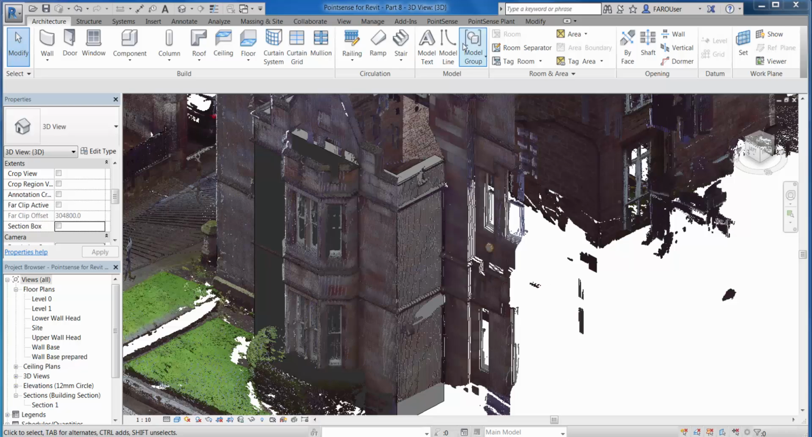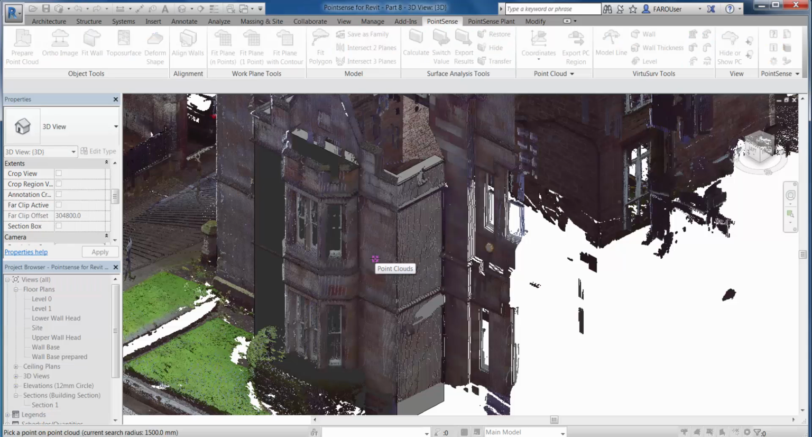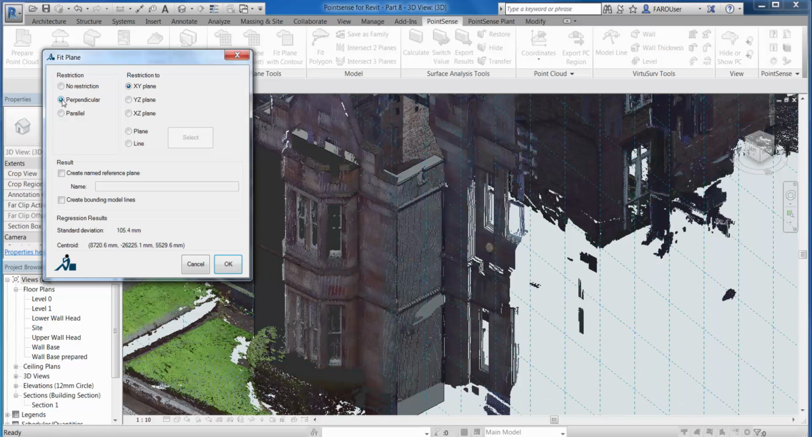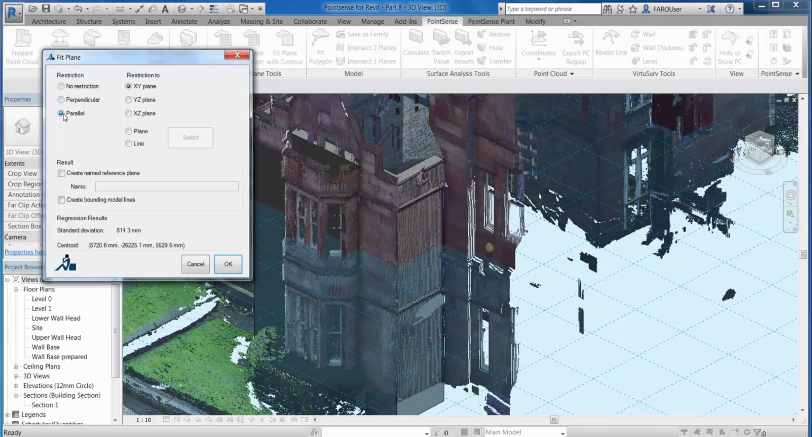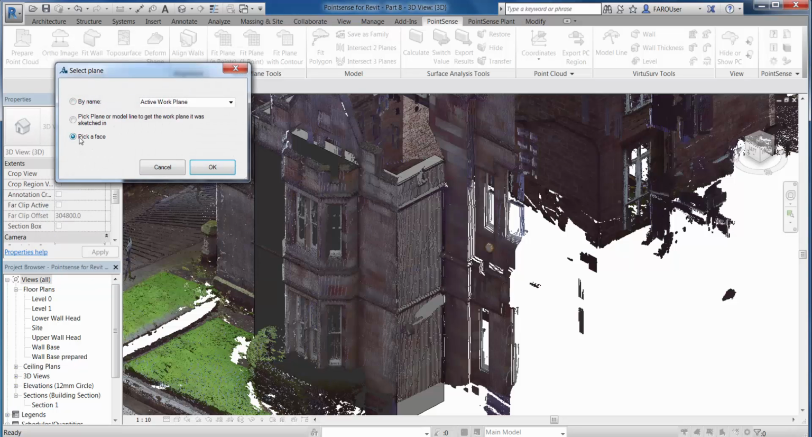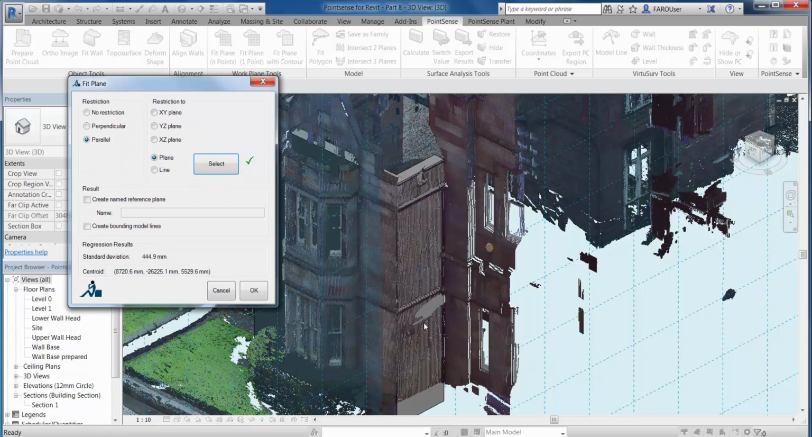So the first thing we're going to do now is go to the Pointsense ribbon and use the Fit Plane with 1 point command, and we're going to select a point on the wall where we want to create the new profile. I can then fit this plane to a perpendicular or parallel axis to this point, or change the X, Y, YZ or XZ directions, but we're going to pick a wall face. I'm just going to pick this face here, and we're going to create a plane that's parallel to this wall face at that particular point. We can then give this plane a name, so we can just call this wall sweep plane, and we're then just going to click OK.